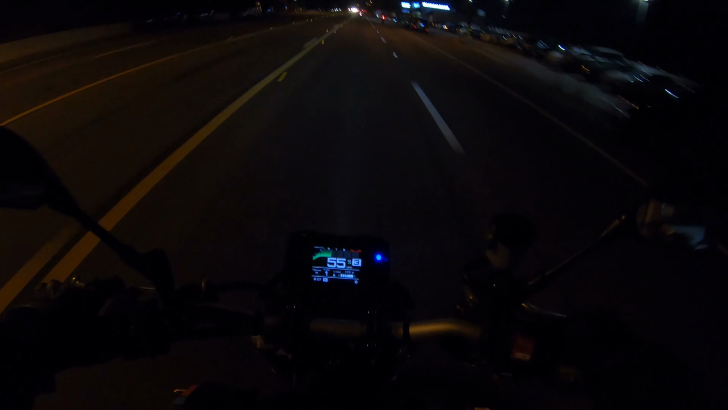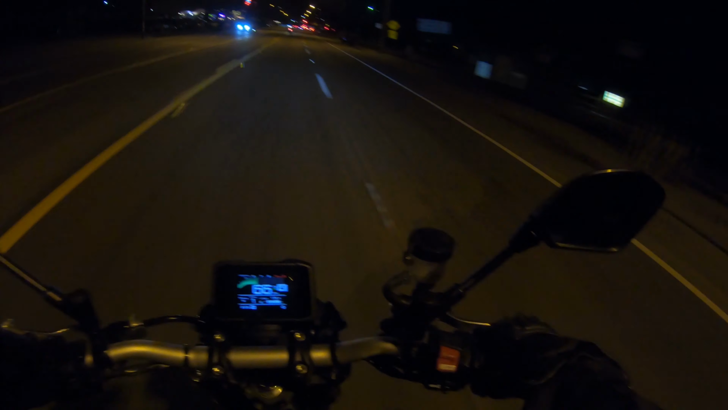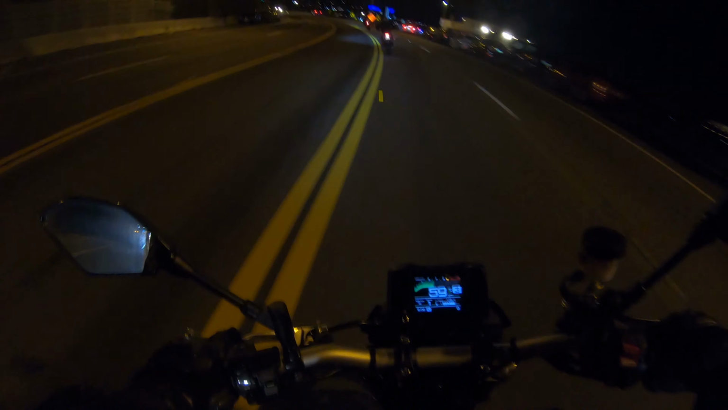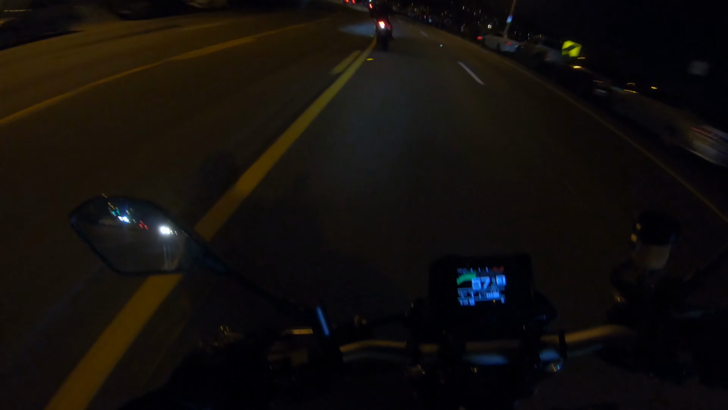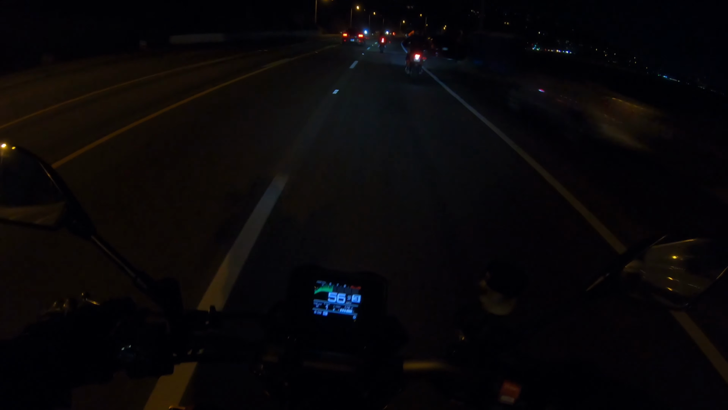There we go. This headlight is like a laser beam. Man, it is absolutely gorgeous out right now. Ooh, shooting flames. Pascal on the MT-09 thing really does sound good. I know I said it in the last video, but sounds good.